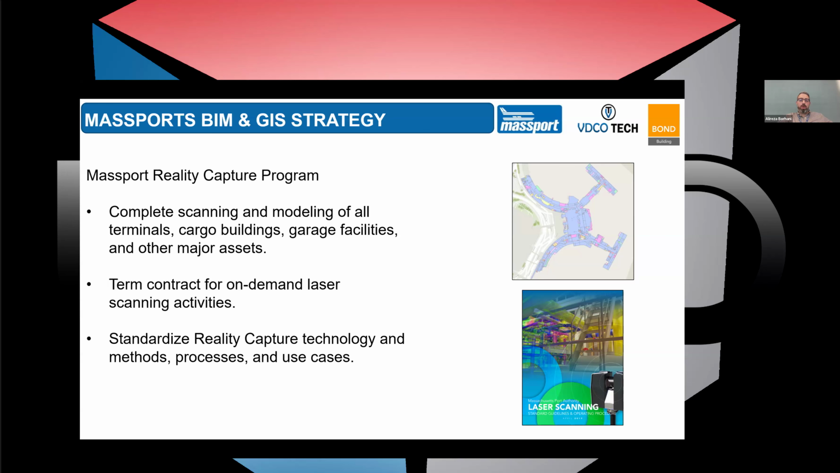And we also want to have a term contract for on-demand, on-call laser scanning activities as well, because it's not enough to just collect information. It's not a one-time activity. We want to have accurate information, but there is a need to maintain information up to date and accurate, right? For that, after, let's say, some modification in our terminal areas or some new construction in the terminal areas, there would be a need to update all the floor plans, all the models.